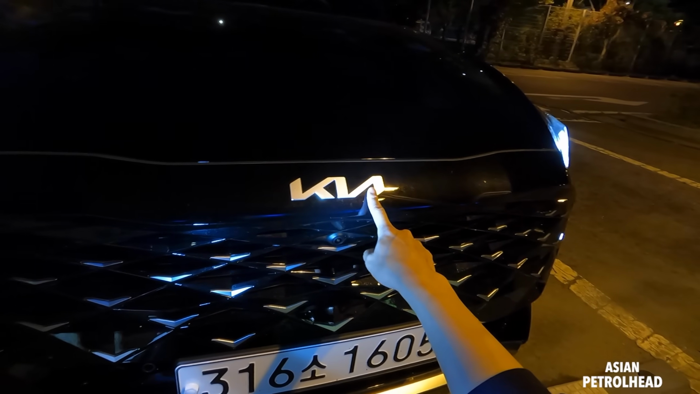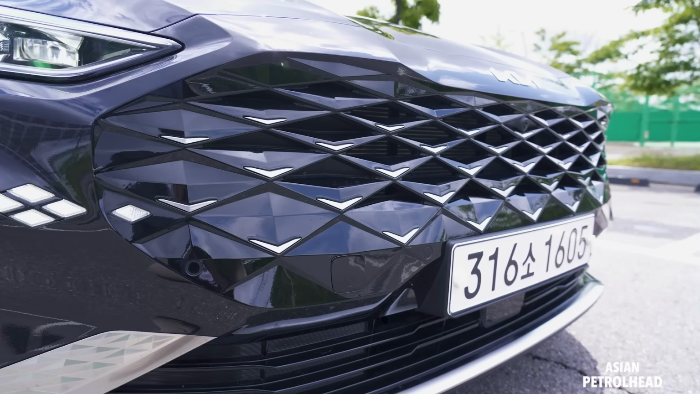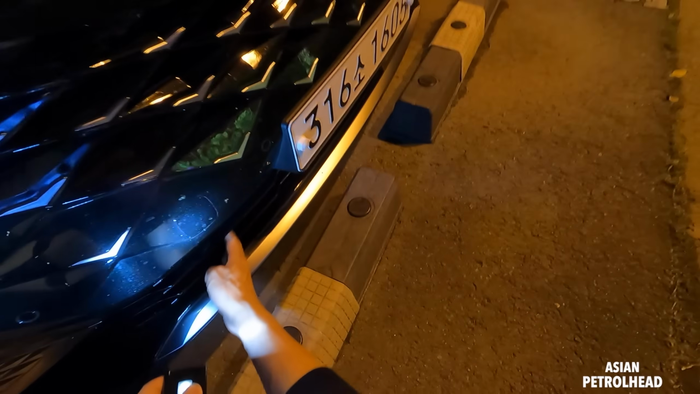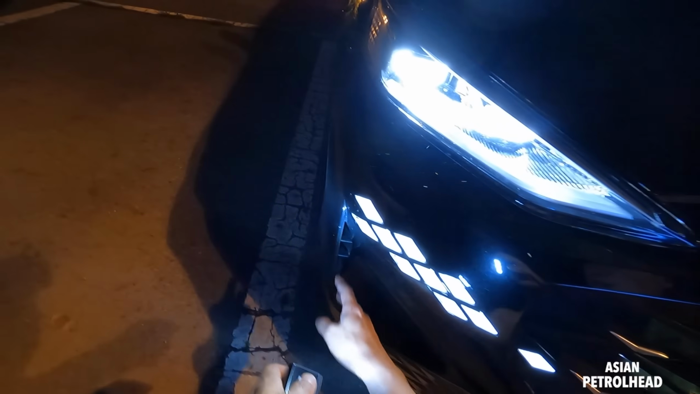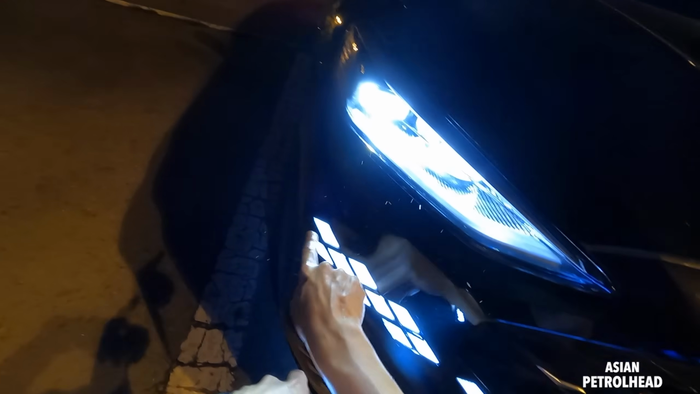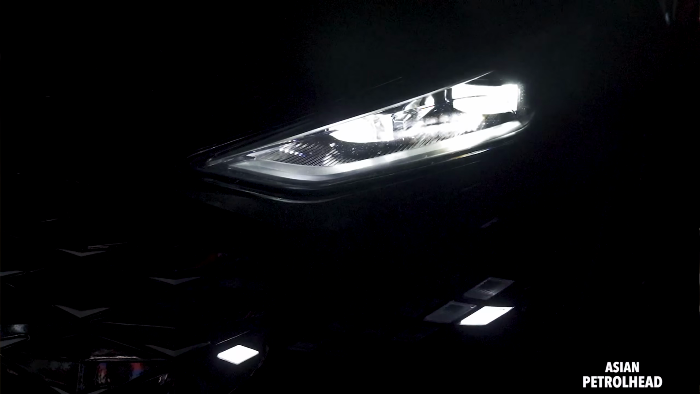We have a new Kia logo right here, frameless bumper. There's no frame, diamond pattern in the middle, 360 camera, radar sensor for adaptive cruise control, more openings on the bottom, diamond pattern. Air curtains on the side, 1, 2, 3, 4, 5, 6, 7, 8, 9, 10. This works as a turn signal, DRL, and also welcome light.